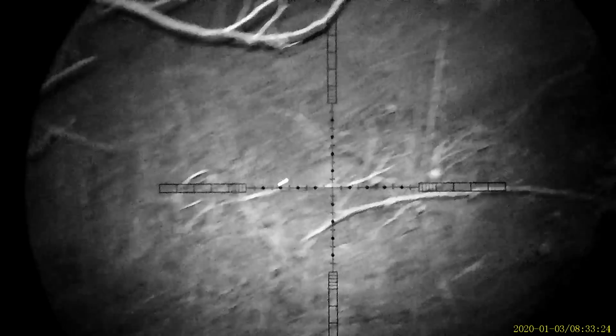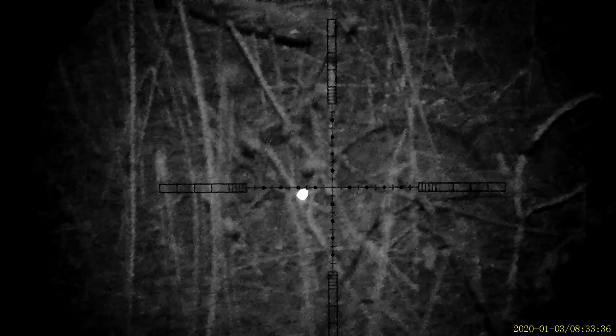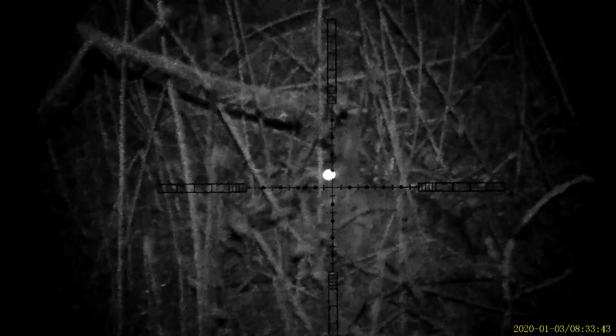This is a good example of what I mean about the IR being slightly drowned out here by the zoom on the scope. As I zoom in to take the picture, it gets darker. What I should have done is either increased the intensity or zoomed the light in a little bit.